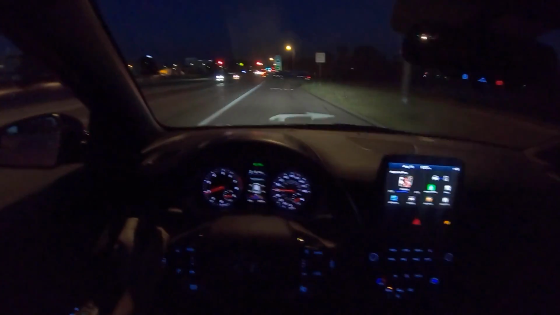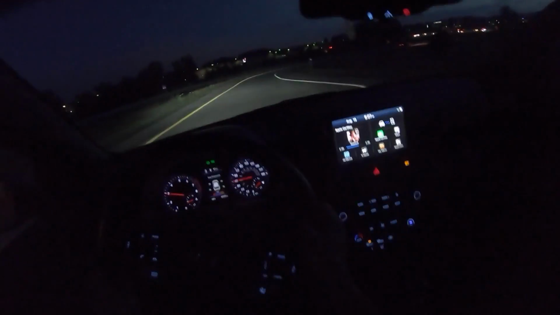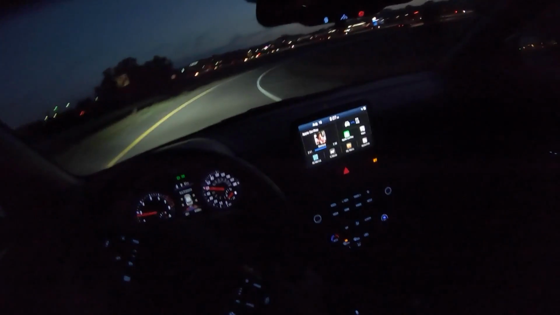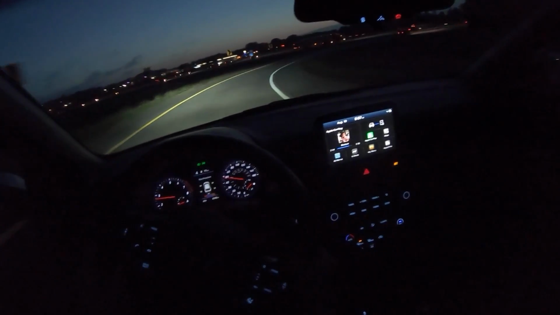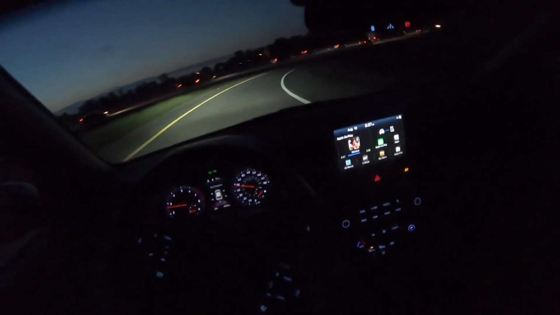The Mustang EcoBoost is fun, but I only found it engaging and interesting driven at the limit, whereas this is fun to drive all the time. Even when you're not hustling it, even when you're just driving around town, you can still get that occasional pop and burble and bang from the exhaust.